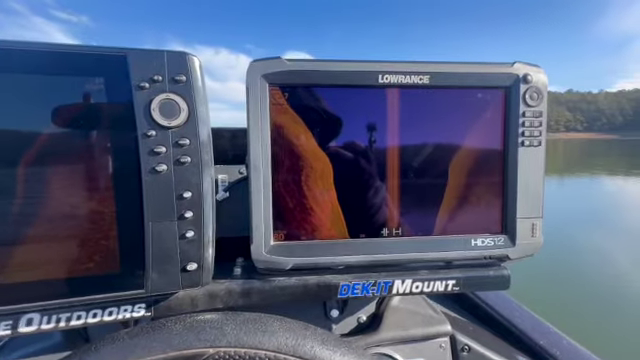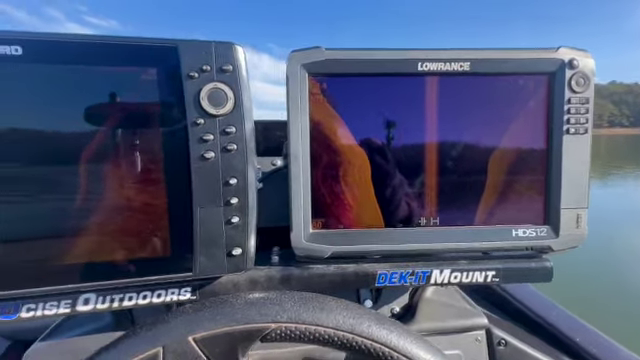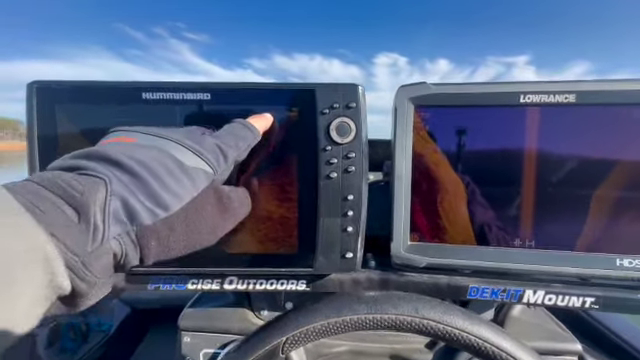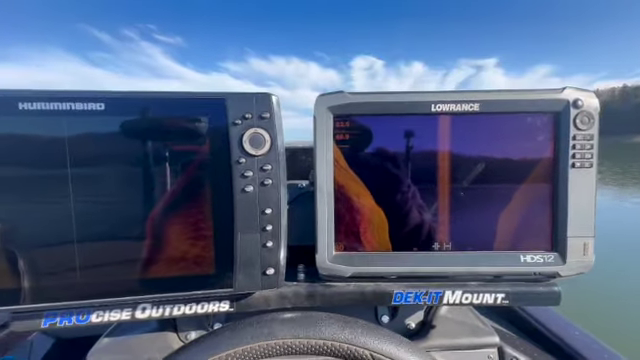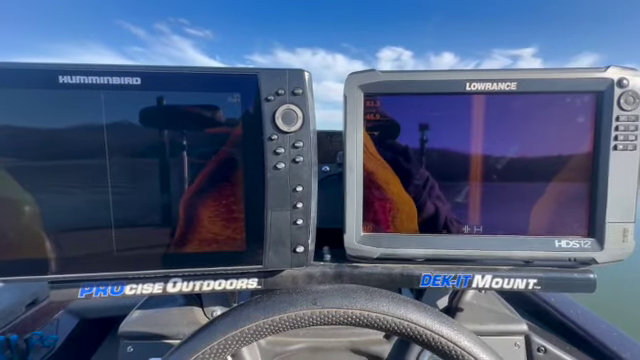The Lowrance looks cleaner, but you see a lot less detail on the Lowrance than you do the Humminbird. See, we've got some bait right here on the Humminbird that you can kind of make out. On the Lowrance, you can see it, but it's not as detailed. And like I said, typically, not all the time, but typically the Lowrance has a little bit more interference that shows up than the Humminbird.